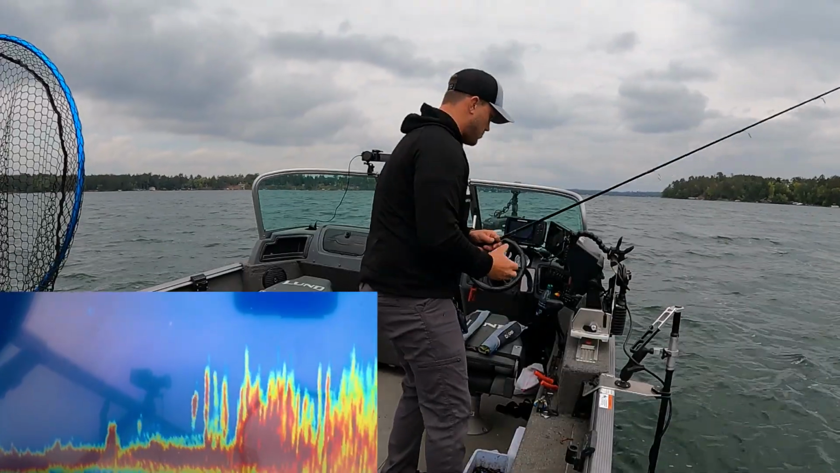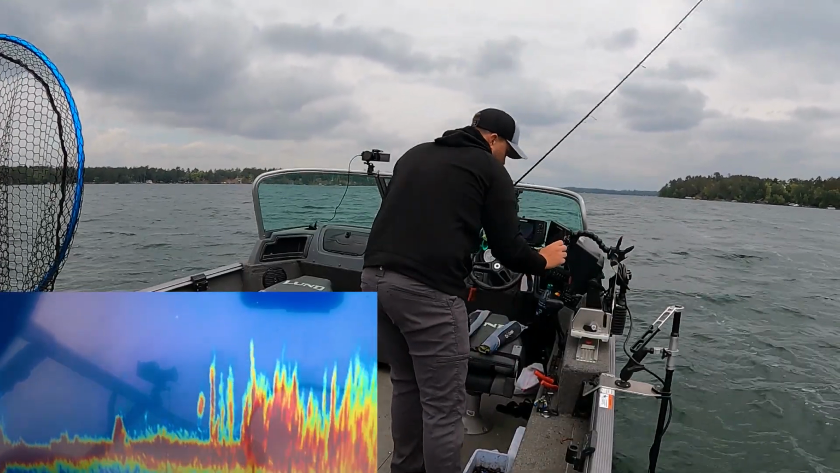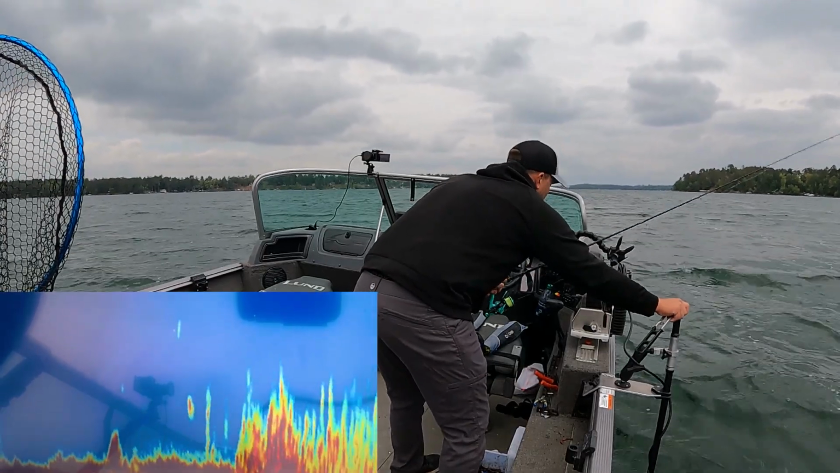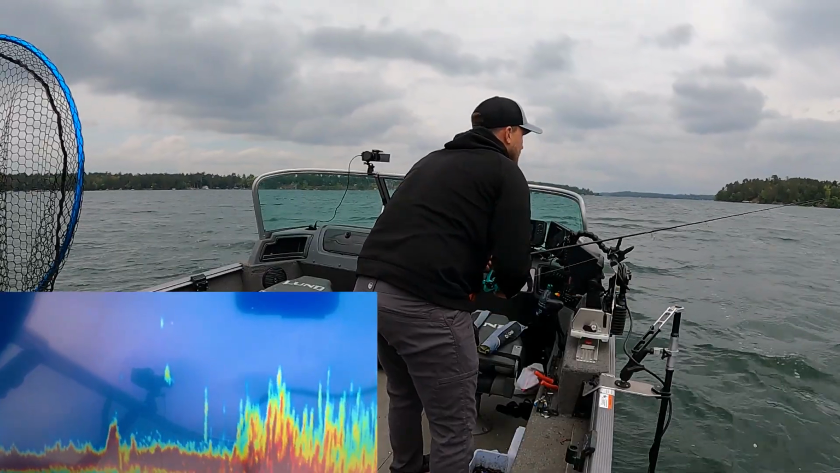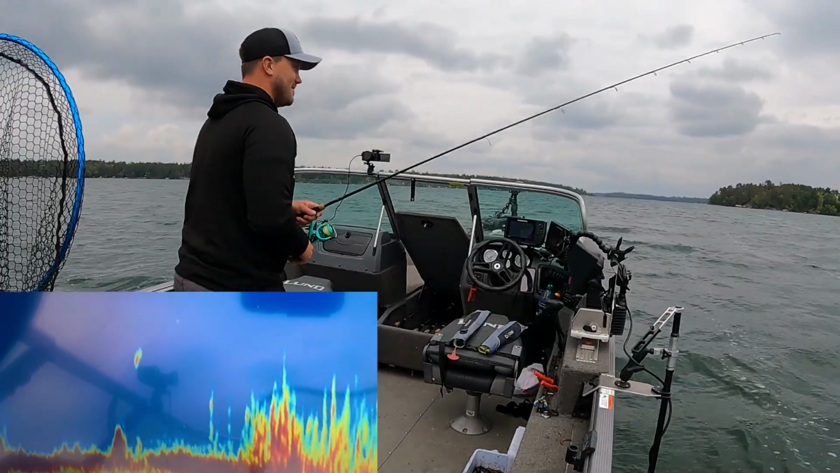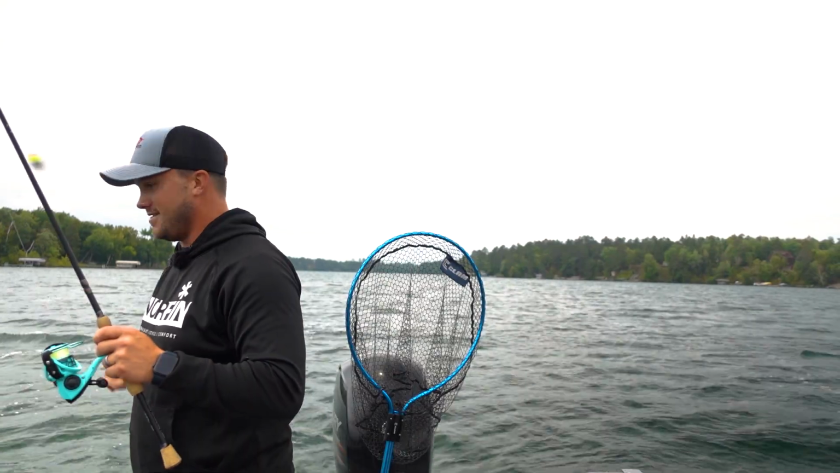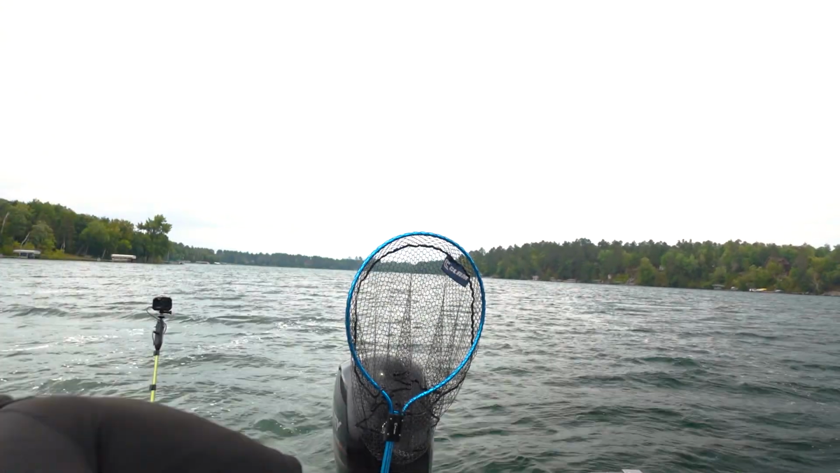I'll cast on them one more time. See if we can't get another one to bite. Make sure we're recording. They're right up on that weed edge. There you can see it going down. Bobber stopped going down, fish going towards it, and bobber is down. Oh, and I pulled it right out of its mouth. But that is exactly what it should look like. They don't always go for it right away like that, but that one was sure convenient.